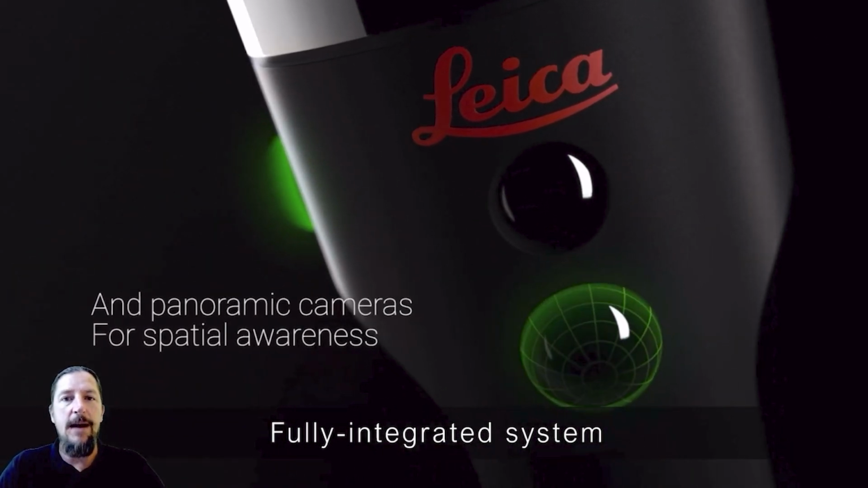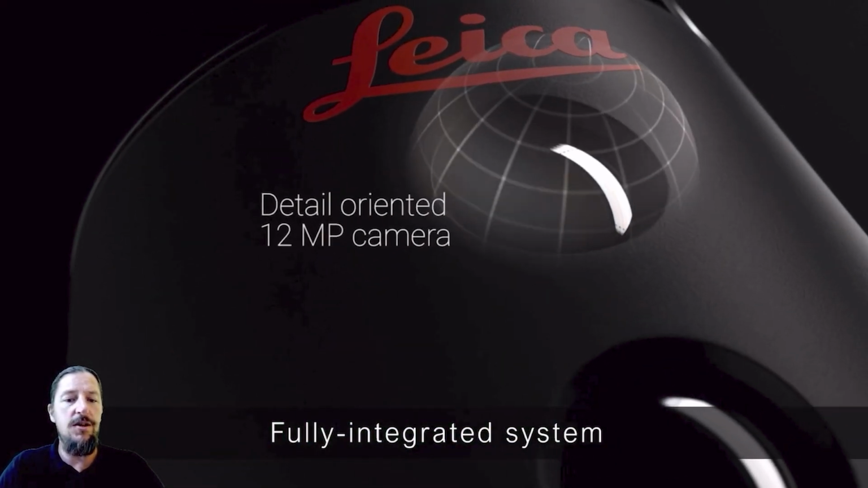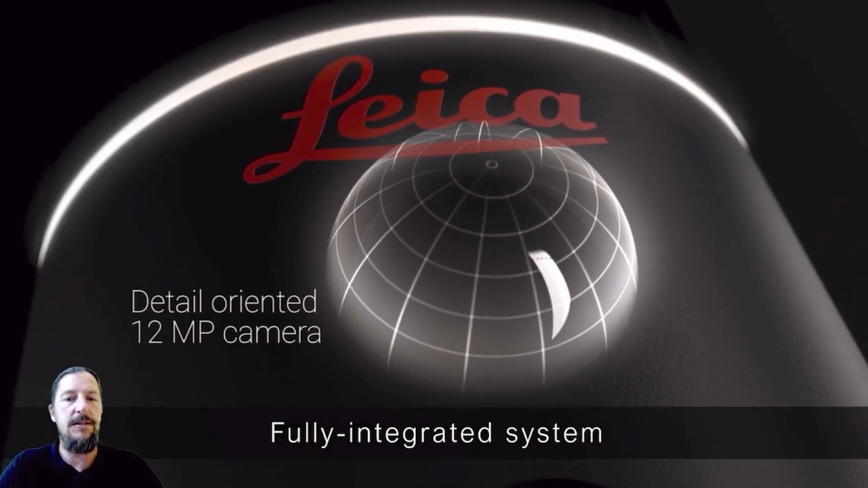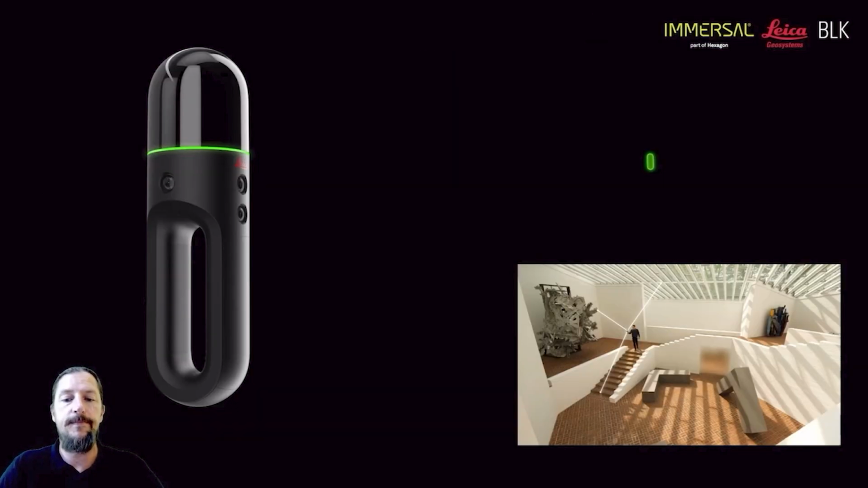It's got panoramic cameras to give you some situational and spatial awareness, but it also has a detailed orientated 12 megapixel camera to capture places of interest and details that you want to see. And we're going to talk about this camera system a little bit more in depth, especially for capturing for Immersal.